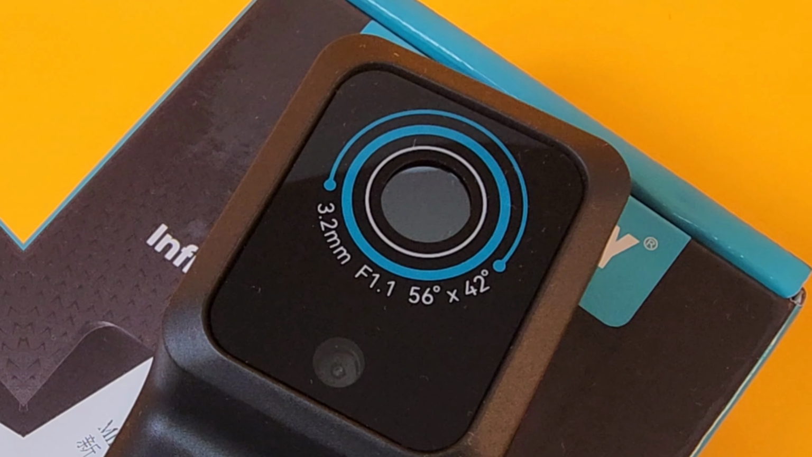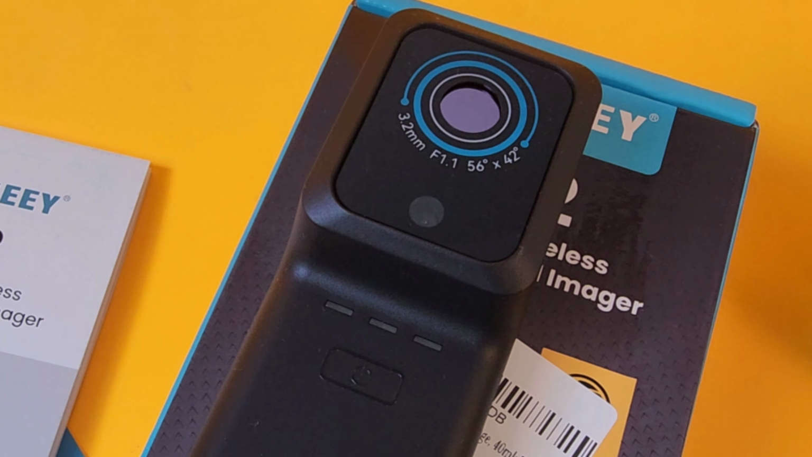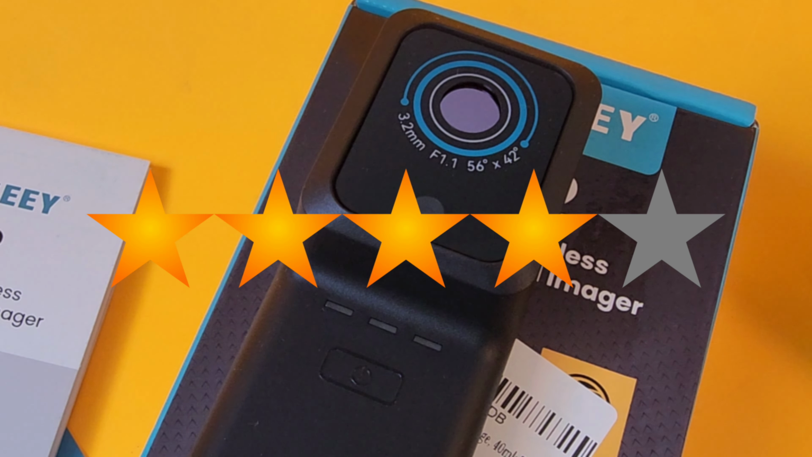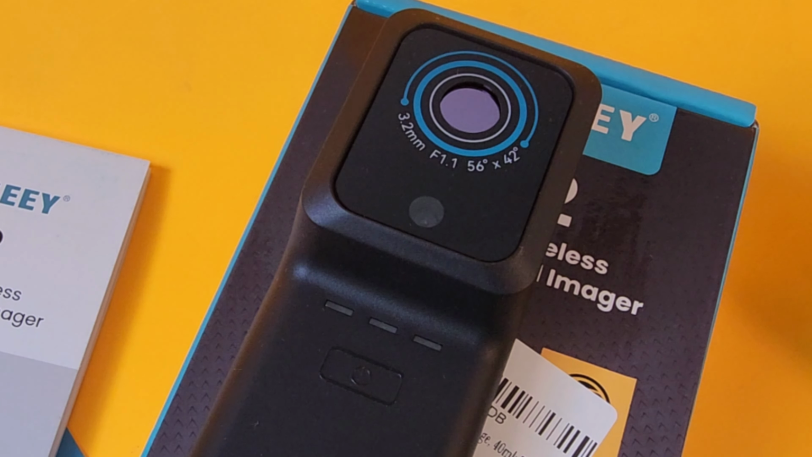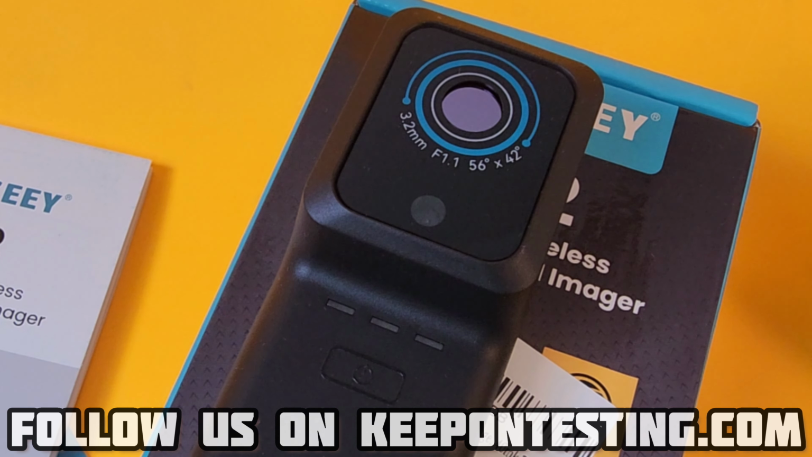It does it all. Having the option to attach it to your phone or use it as a single handheld device is very, very useful. Man, oh man, I just love this camera. The MiLESEET TP2 Plus gets a solid 4 out of 5 stars. Oh yeah, I am keeping this one. Man, oh man, I will give you updates as they come along, letting you know just how useful this camera is.